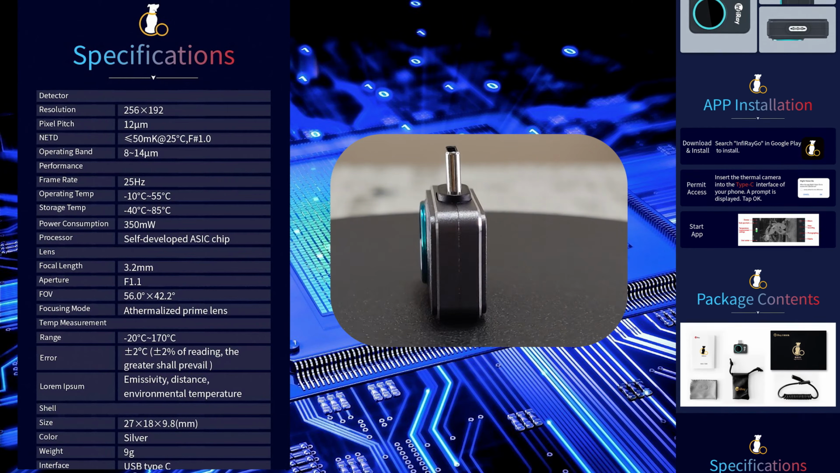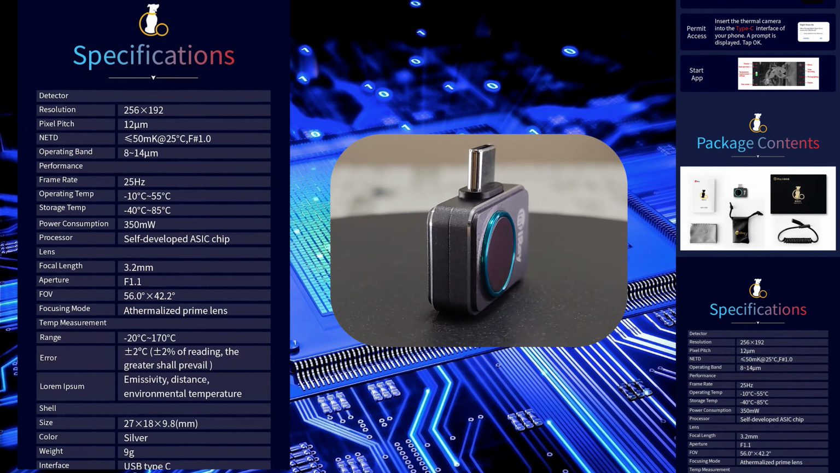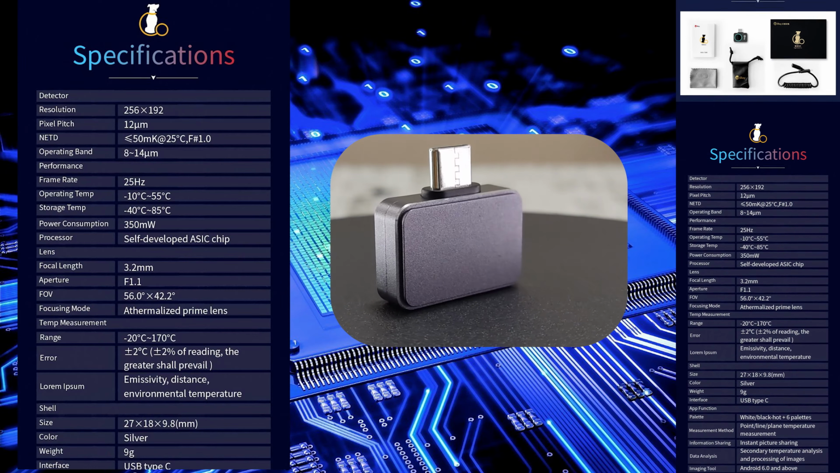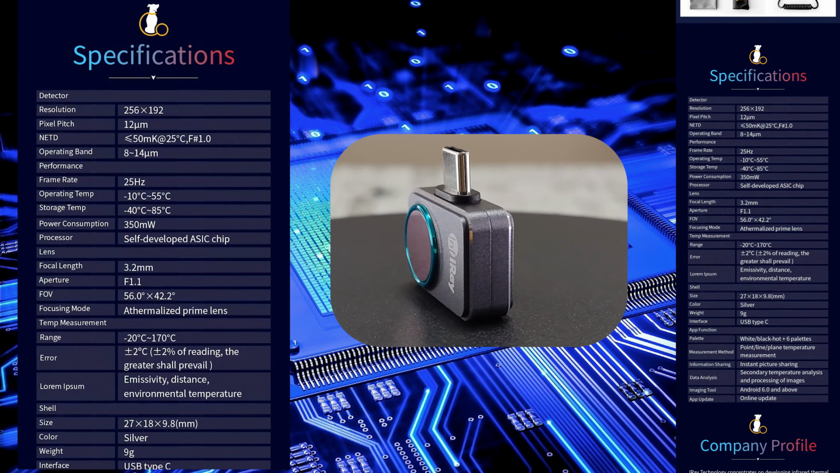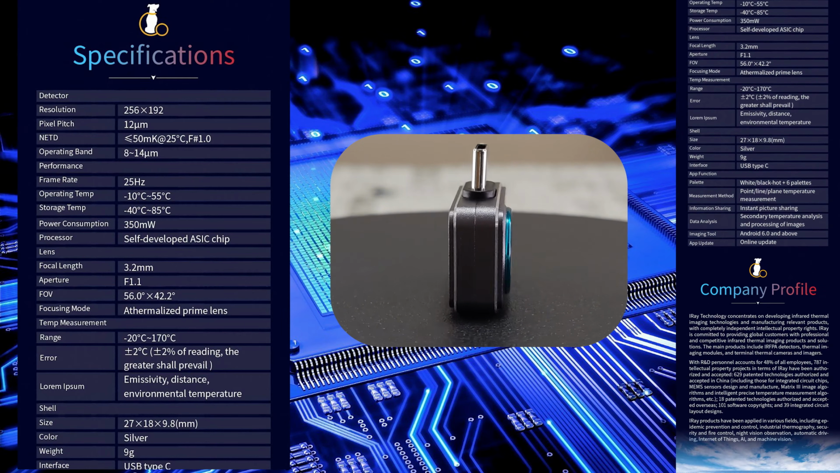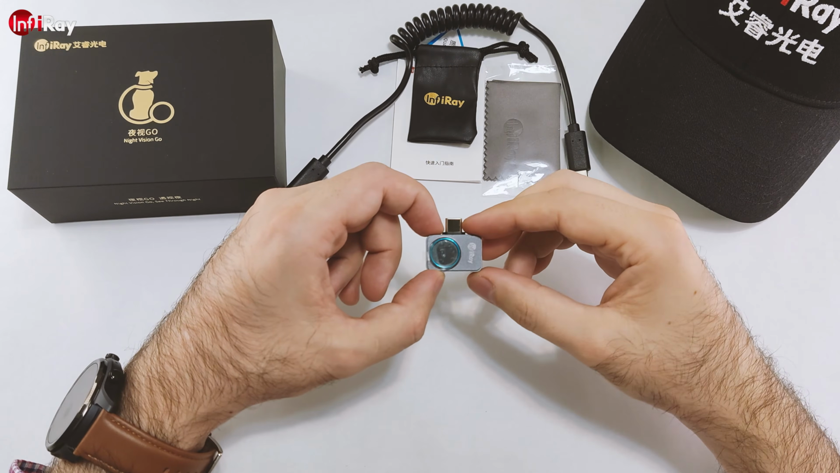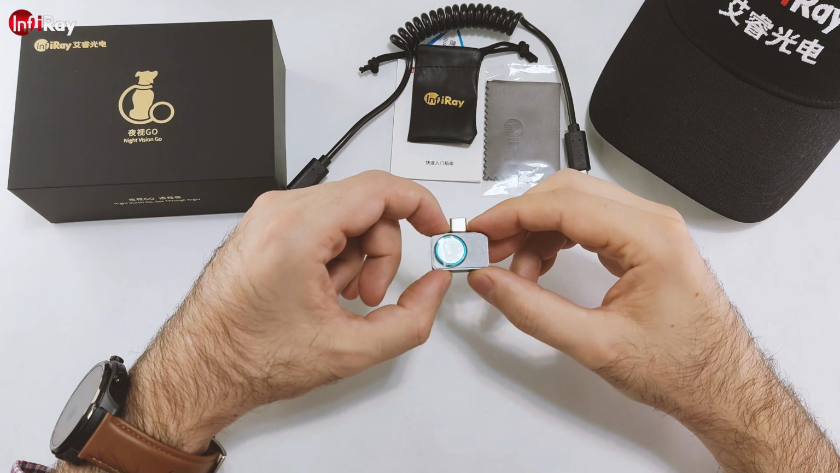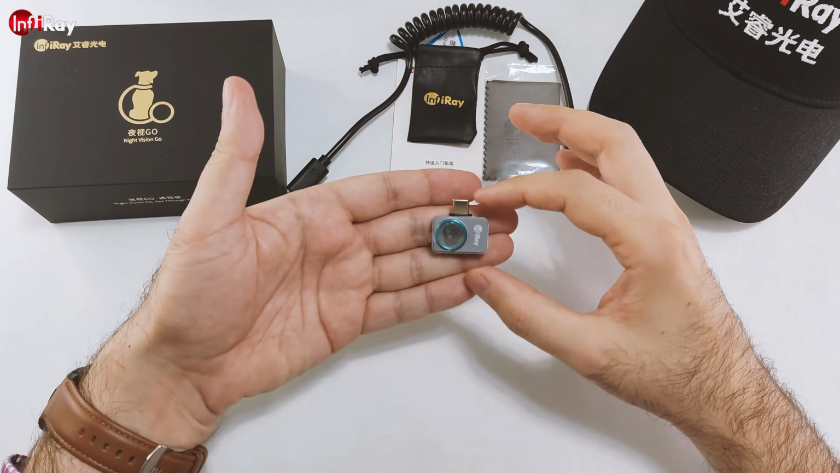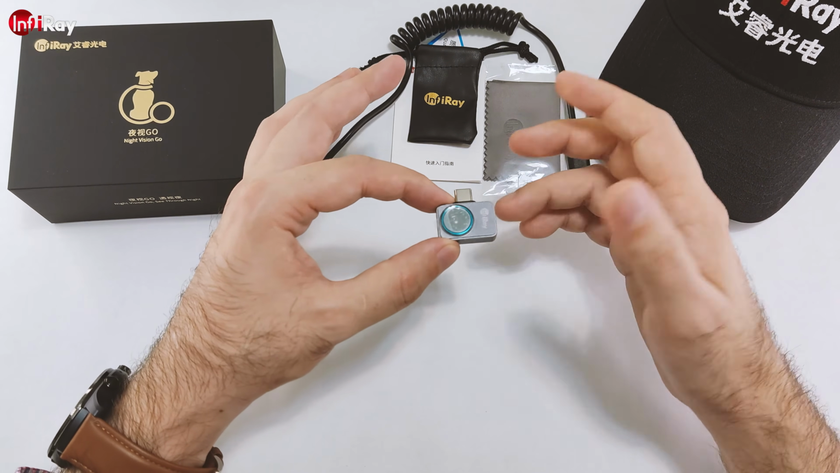The size again here is 2.7 times 1.8 centimeter, and again 9.8 millimeter, and it has a USB Type-C interface. And of course, let's not forget that it doesn't have a manual focusing option, but that's why the price is what it is. So as you can see on the specifications, considering the price, which is far below a $300 price tag, this is an excellent device for anyone who just wants to start playing and experimenting with the thermal imaging world.